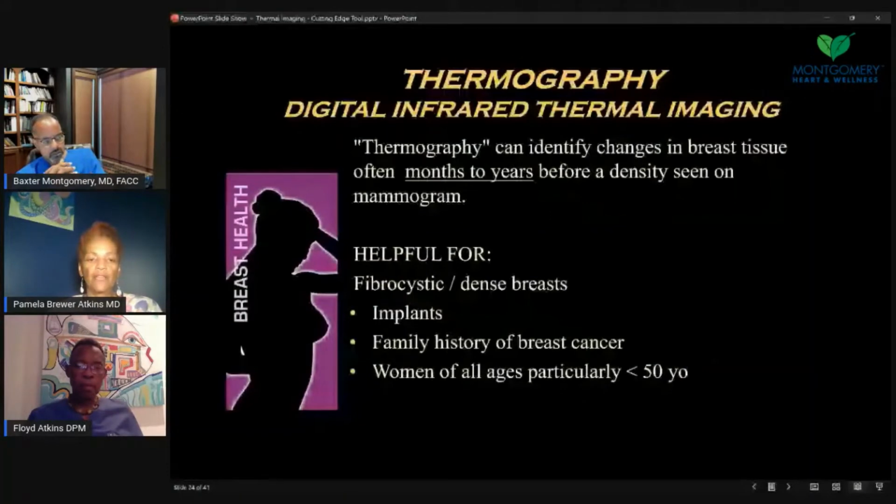But thermography for breast can be helpful for fibrocystic dense breast that many women have, and it's considered benign, but chronic fibrocystic breast can increase the risk for having breast density and breast cancer, because it's a sign of estrogen dominance. So we want to be aware of that. Implants can be screened on thermography. We do it all the time. The good thing is there's no pressing, so no risk of rupturing the implants. And you're looking for temperature changes and vascular changes with the implant.